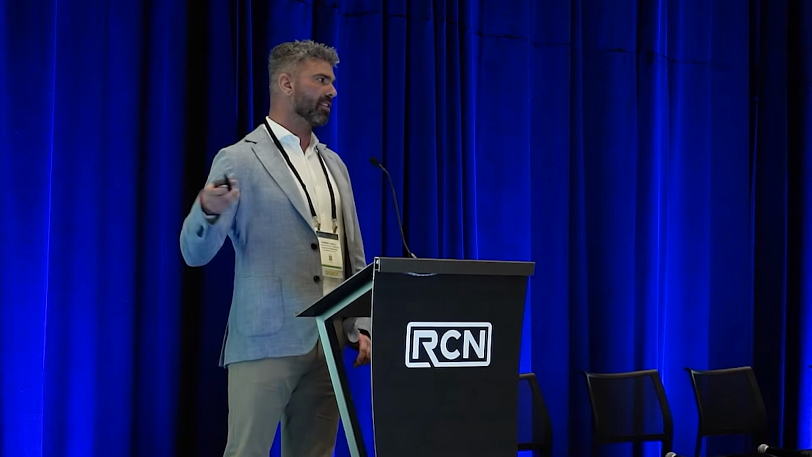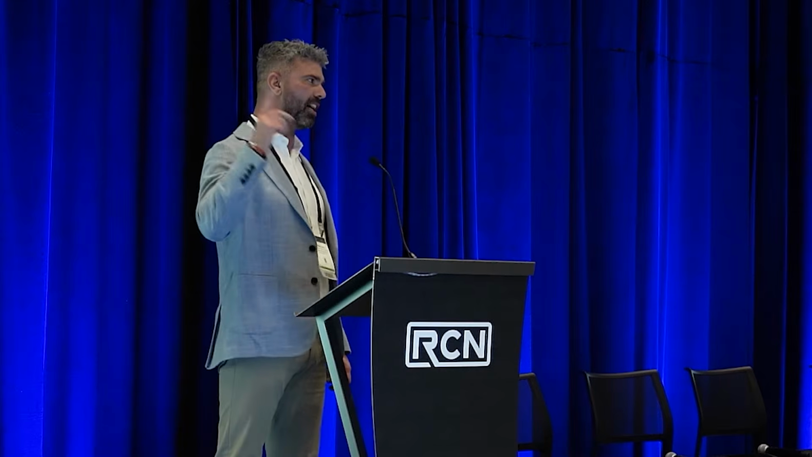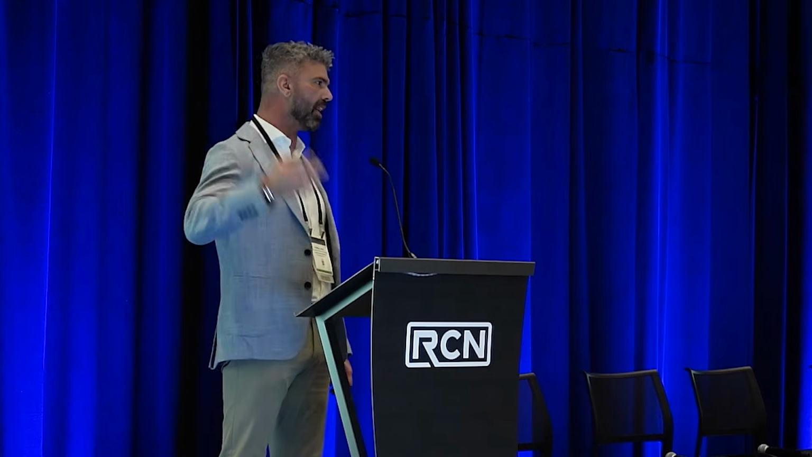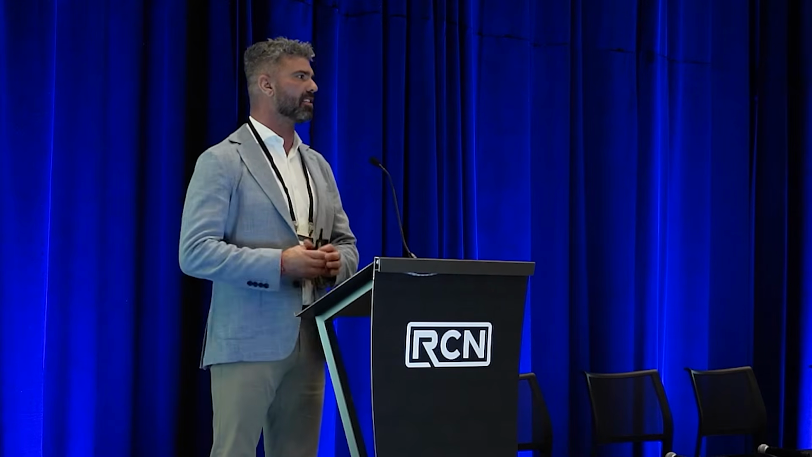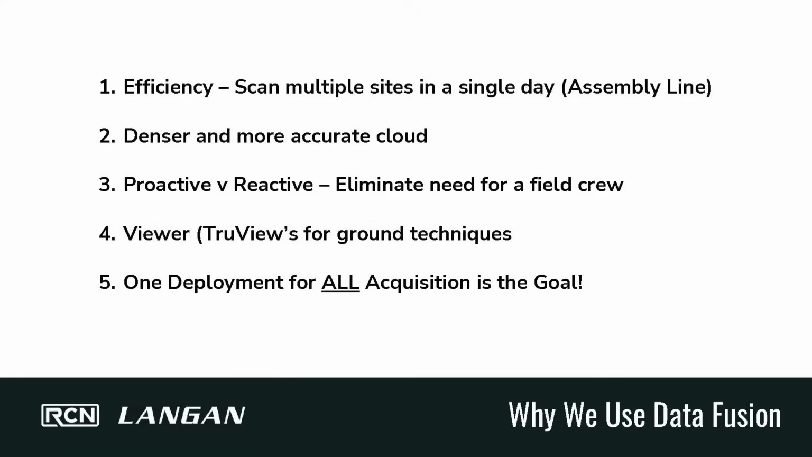And then this is a proactive approach instead of reactive. The goal here is to scan everything on site, one shot, one kill, not send a field crew back to pick up missed shots, right? It's the same Achilles heel as if you just went out and surveyed it traditionally and you forgot to set a benchmark or you missed one shot, right? And then that's the killer. You got to go back out. So that's what this is, at its core, that's what it's about, is just trying to be efficient.